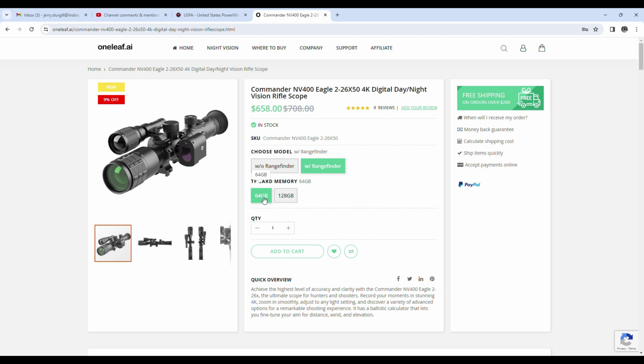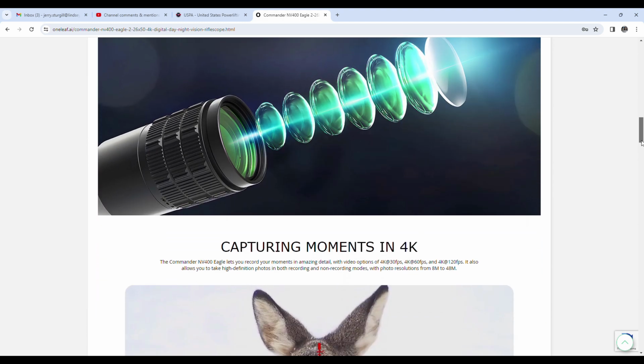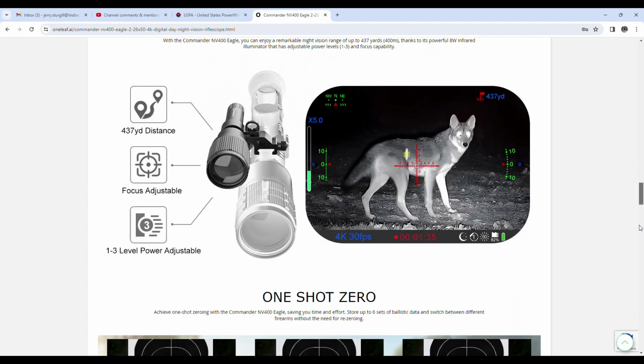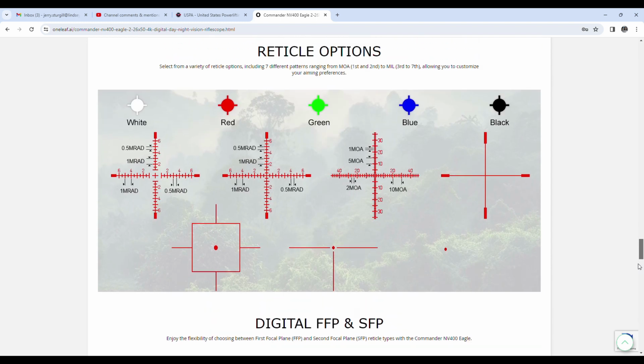I'll be shooting and saving it and then bringing it in and plugging it into the computer. But you've got the higher memory if you need it. I'll just go ahead and show you guys some of the other options here that you can see on their website. They provide a lot of different information directly on here if you wanted to look at that. But I will say I'm not getting quite the quality that they're getting.